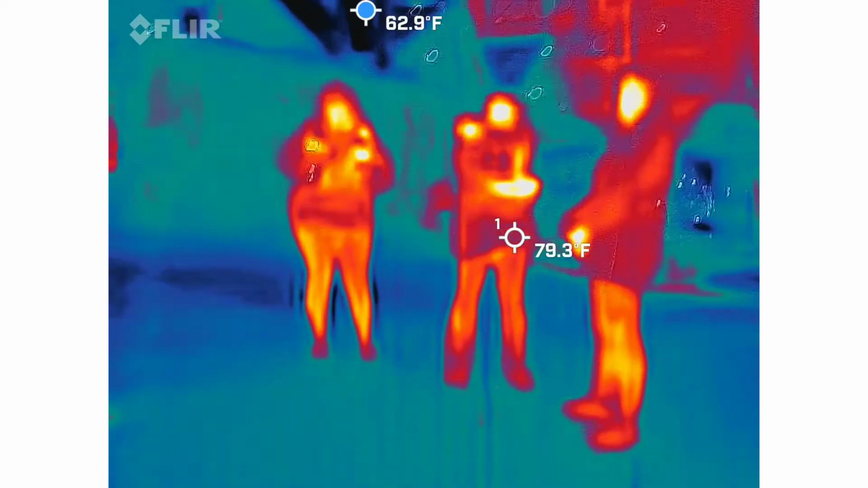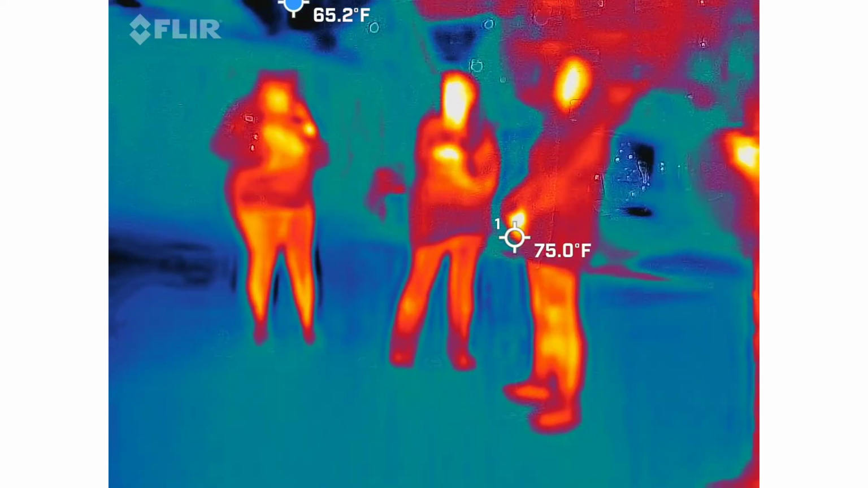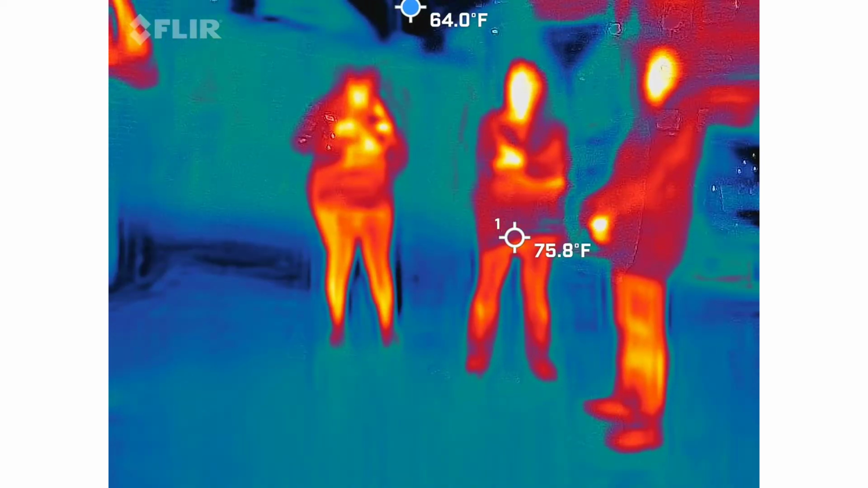So I was stoked when things started coming through. We had this guy's exact death year, which was very cool. It showed up as soon as we walked in. It was very interesting. So it was very cool stuff.